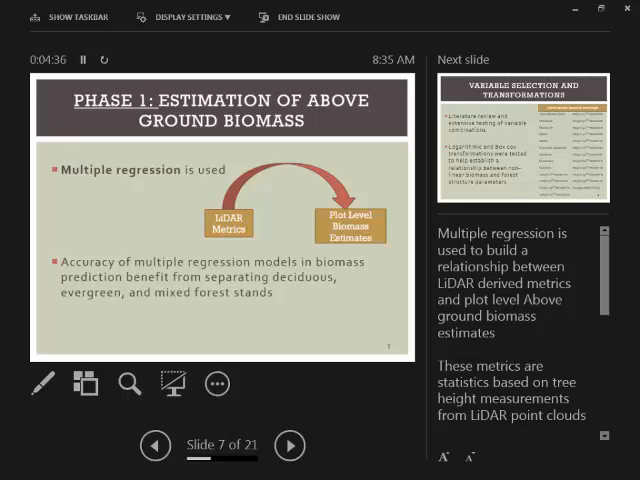So in this first phase, we're trying to figure out what combination of LiDAR metrics can best be used to predict biomass across the entire county. And if you're not familiar with LiDAR metrics, they're basically a set of statistics based on the tree height measurements taken by the LiDAR remote sensor.